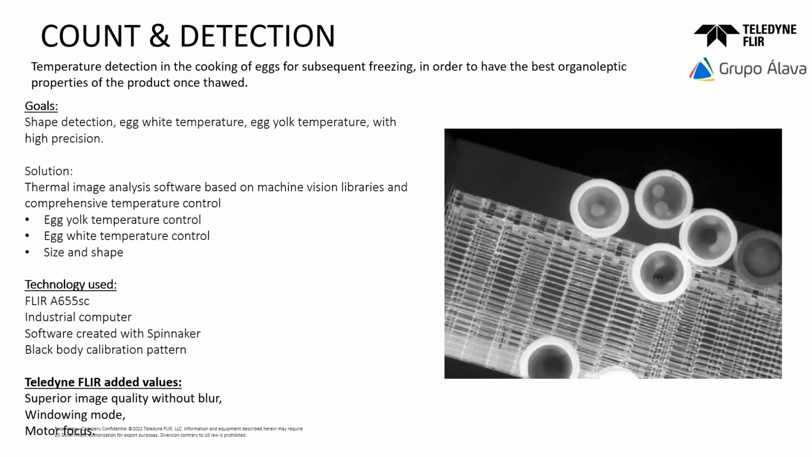We have to use the windowing mode because the speed of the production line was very high, so we need to increase the frames per second to have a perfect thermographic image.